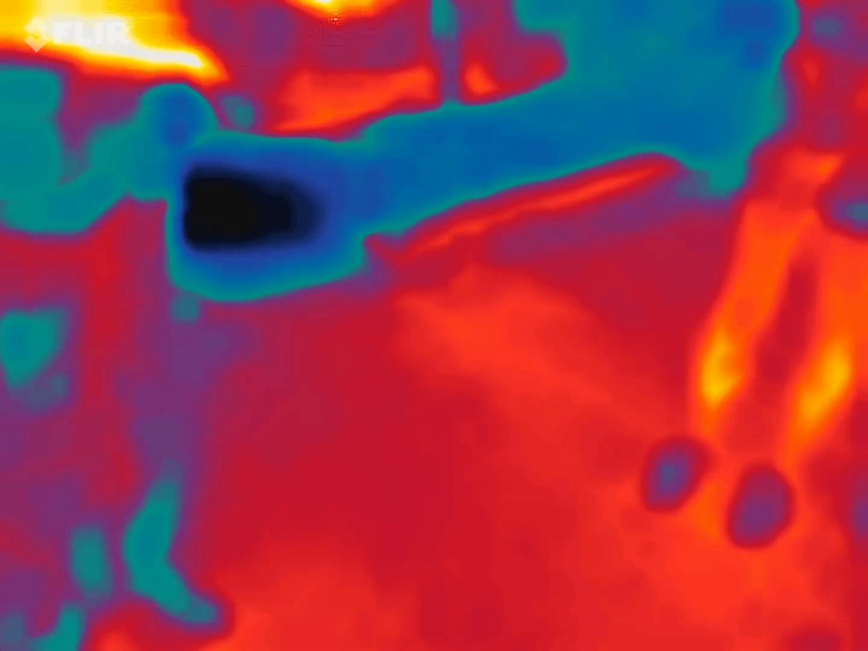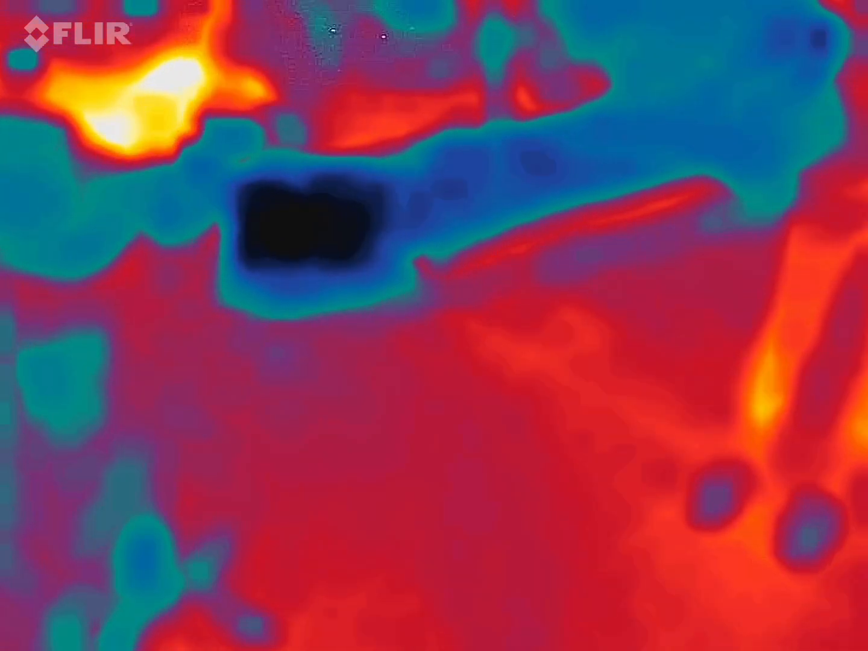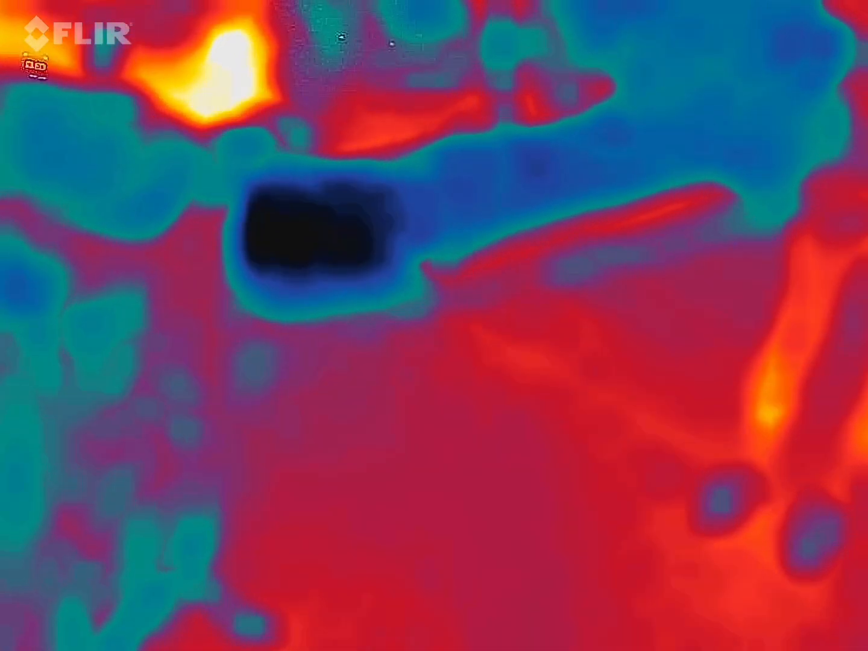Because some spaces are gonna have some electricity in there. Again, that baseline is gonna move up a little bit. Again, when you go to a space a couple of hundred times, yeah, you get to know how it works.